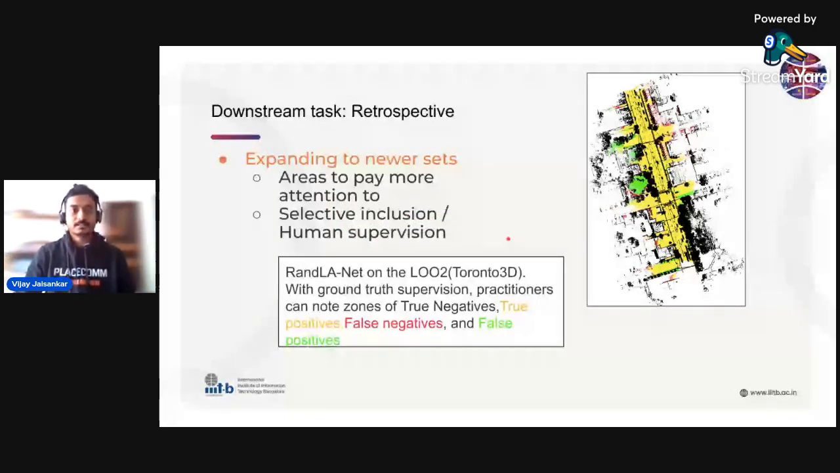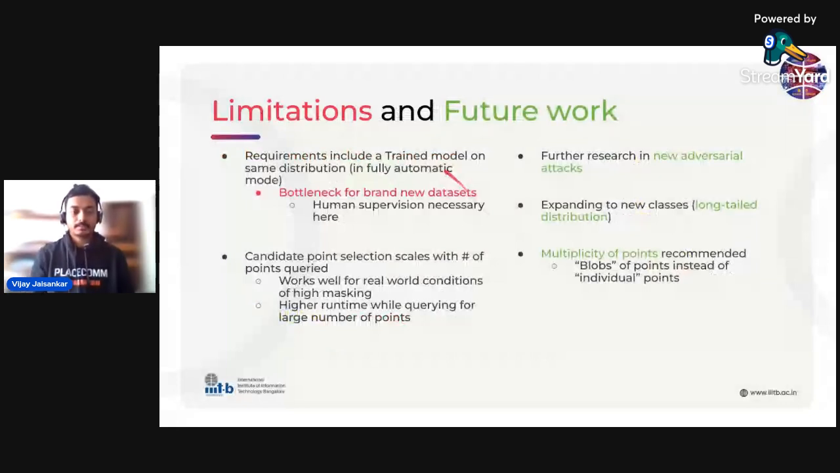Now let's look at some of the limitations. The limitation in this fully automatic mode is that you require a trained model in the same distribution, which would be a bottleneck for brand new datasets where human supervision is necessary. Furthermore, candidate point selection scales with the number of points queried. So it's good in real world conditions, but if you want to query for a large number of points, you might have a higher runtime.